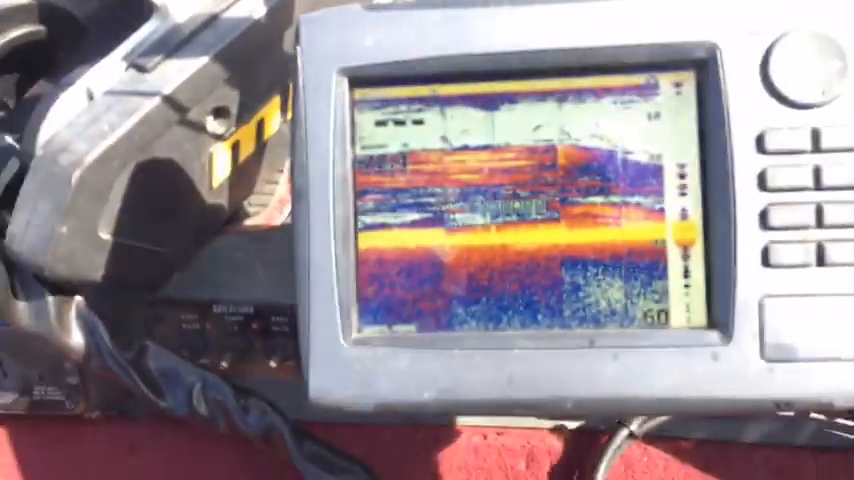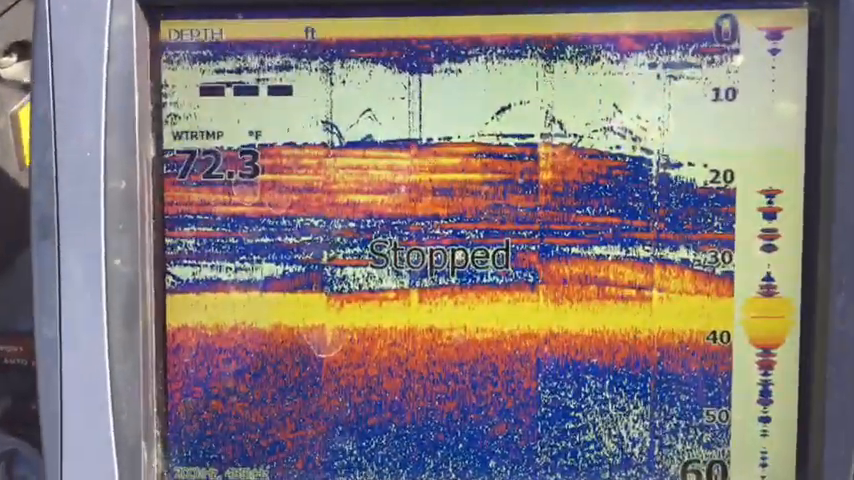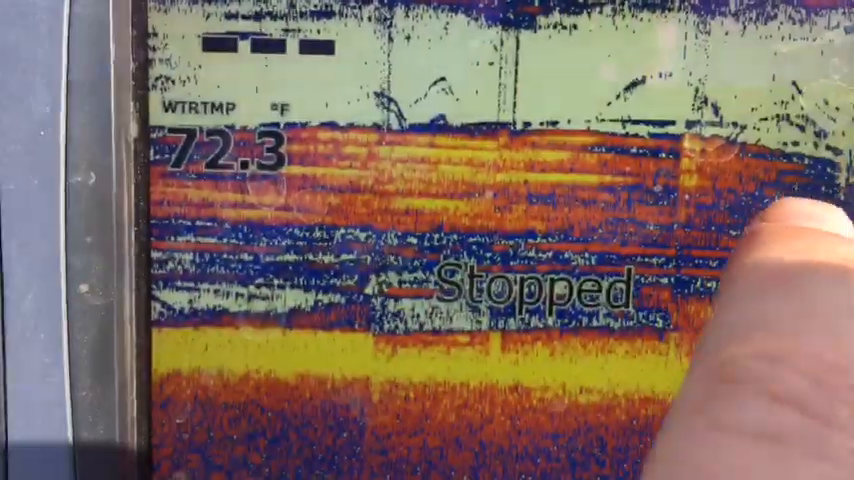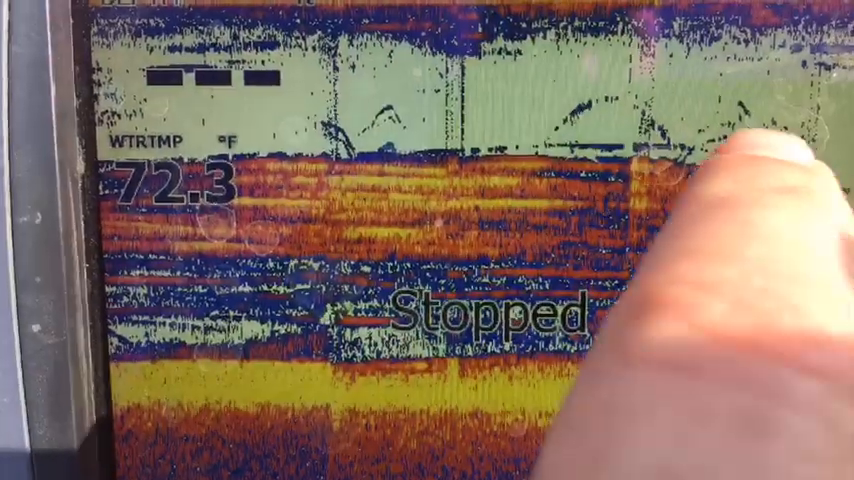I'd kind of like to have some crappie to take home. So there we are, everybody. That's what the screen looked like, and you can actually see what these marks are right up here. That's my jigs coming up and down. Those are my jigs on top of the school of crappie right there.